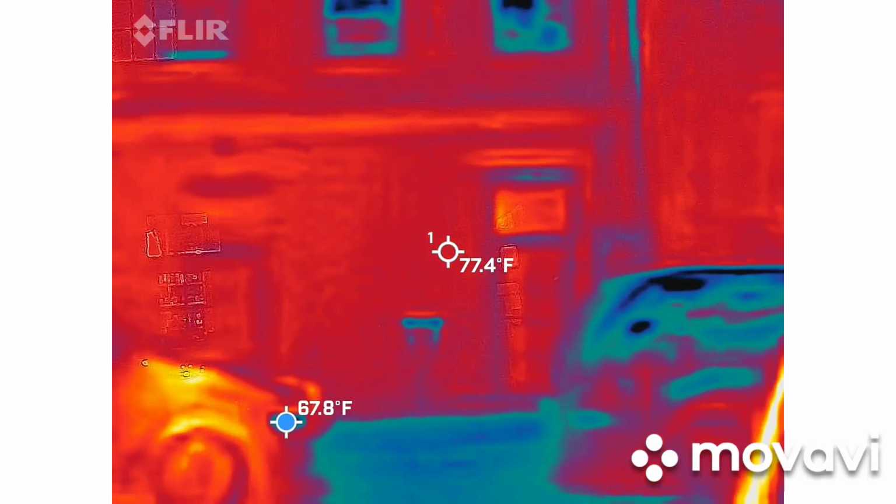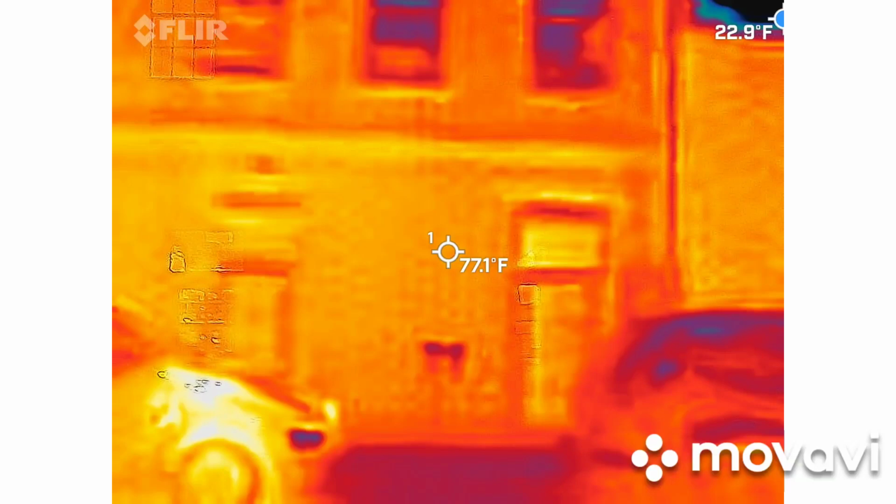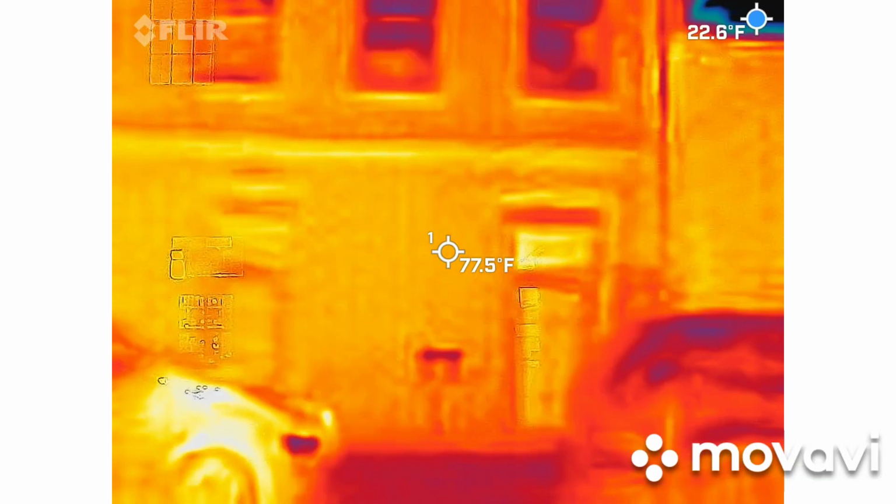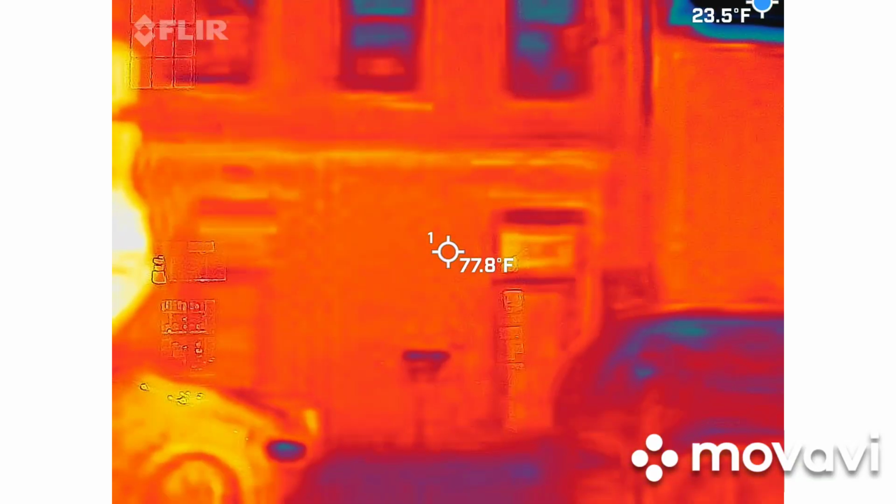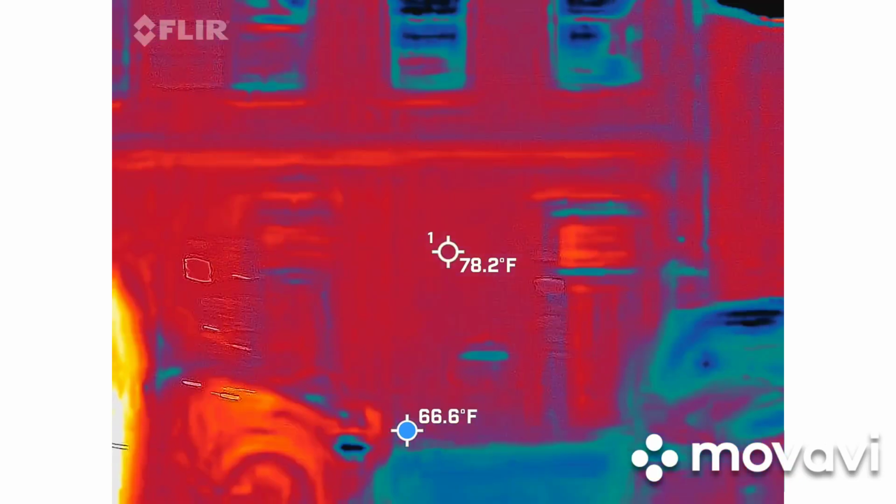Alright, so this guy, obviously you can probably guess that it's an altered GoPro. So let me show you how this guy's going to work for us. So you should not be able to see me in the screen, right? It should be pretty dark. I know it's small, but it should be pretty black. Let's turn on some lights.